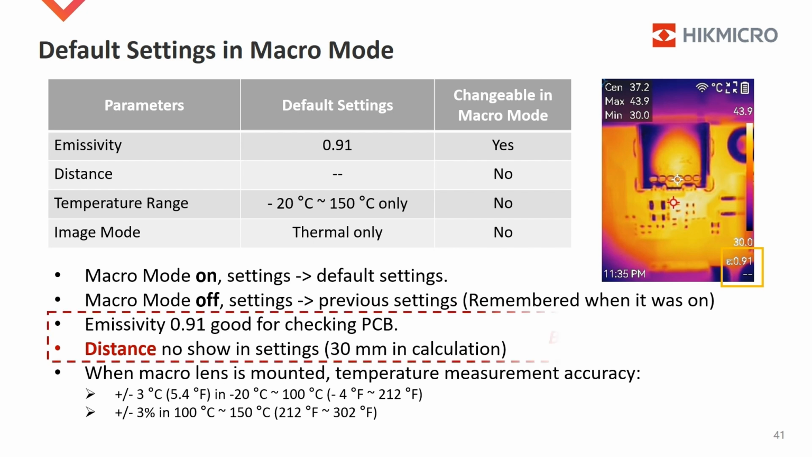Be careful, distance doesn't show up in settings, but the measurement uses 30 mm as the distance. As a result, the reading temperature may be out of error tolerance when the camera is placed longer than 30 mm away from the target.